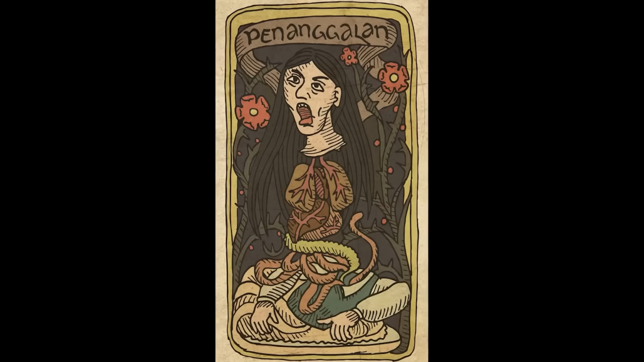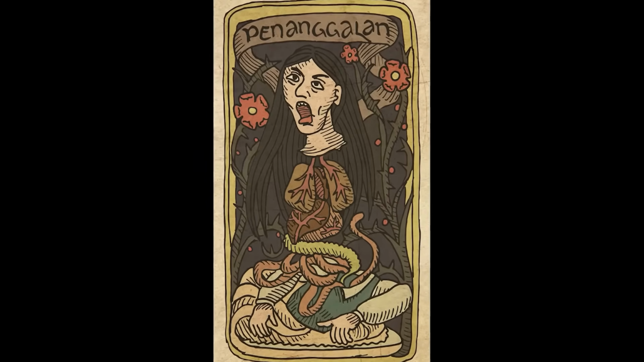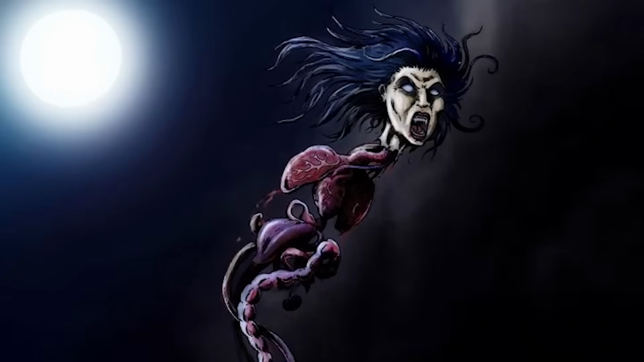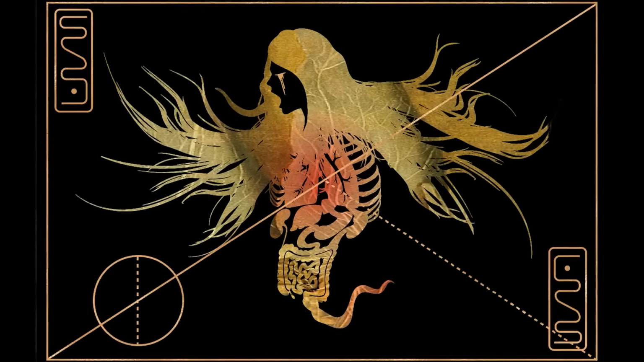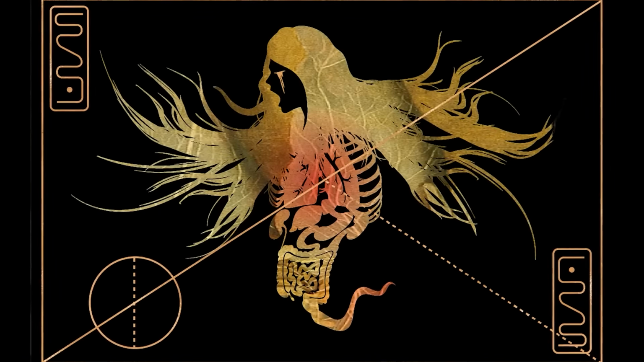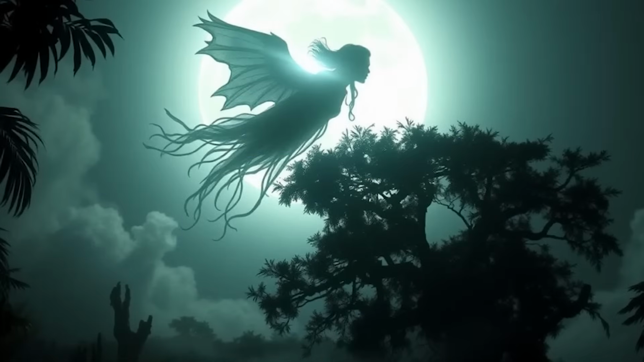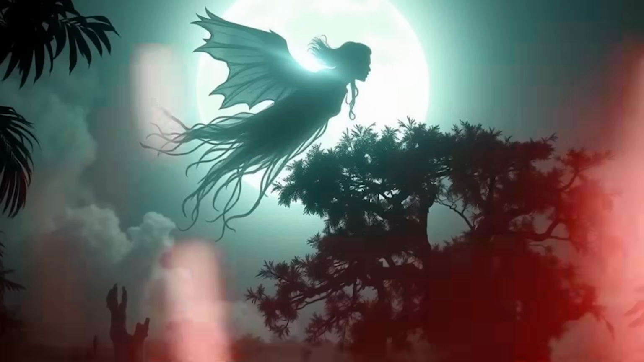Now, penanggalan is this vampiric creature from Malaysian and Indonesian folklore. By day, she looks like a normal woman, but at night, her head detaches from her body and floats around with her guts still dangling underneath. She flies through the air looking for victims, usually pregnant women, and feeds on them using her long tongue and organs. To keep her body safe while she's out hunting, she hides it somewhere and soaks it in vinegar so that her guts don't swell up.